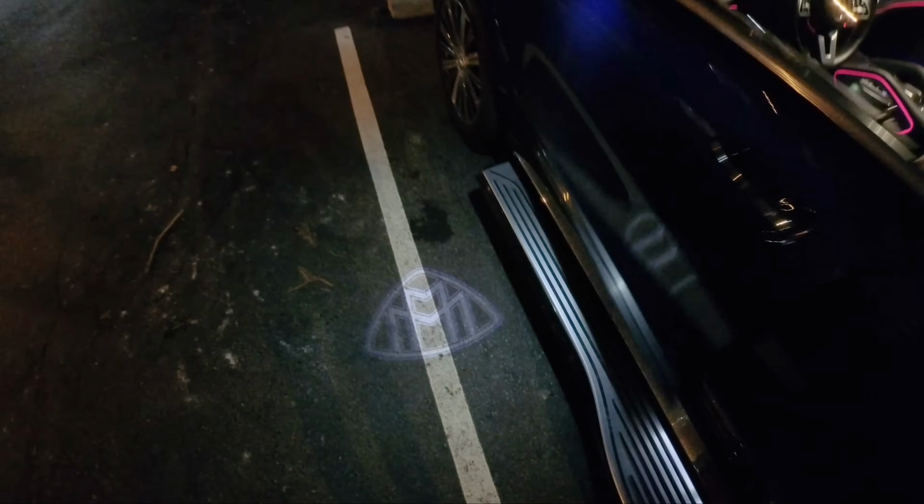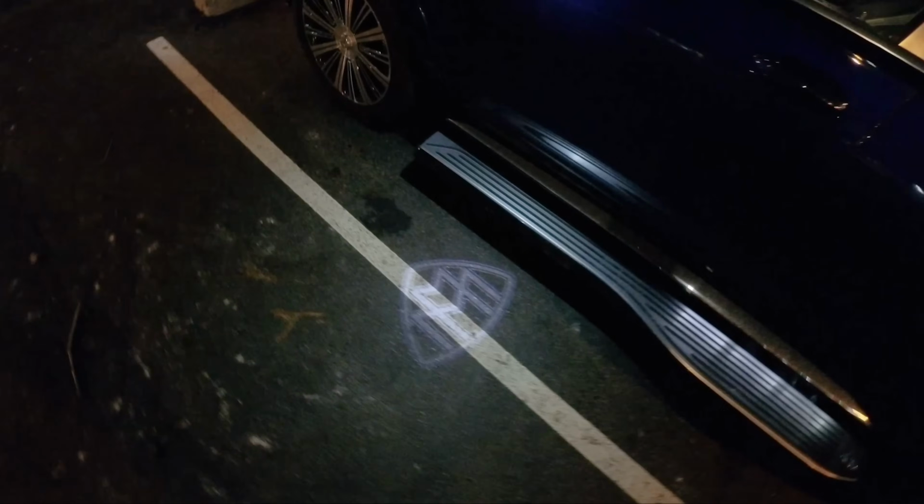The projection of the Maybach logo under the door, that's pretty cool.